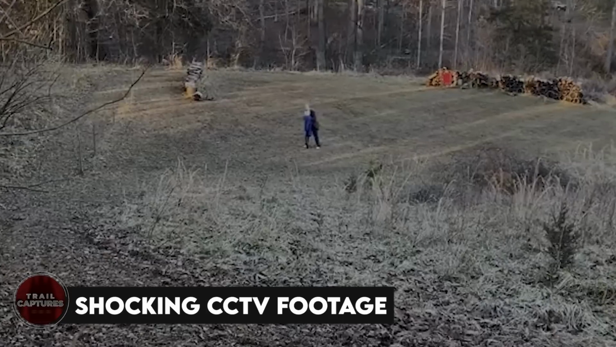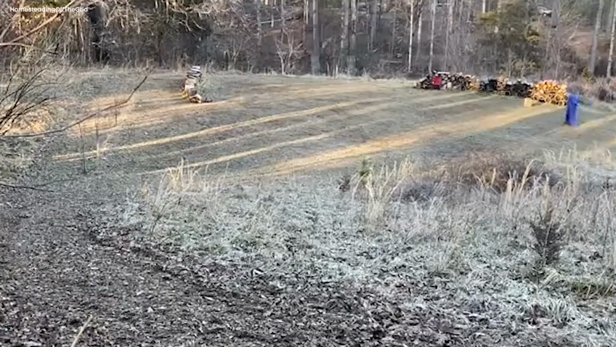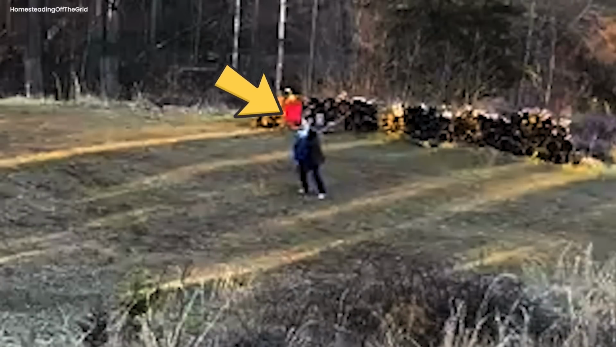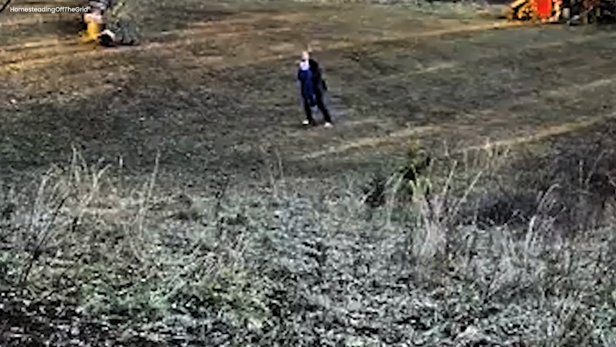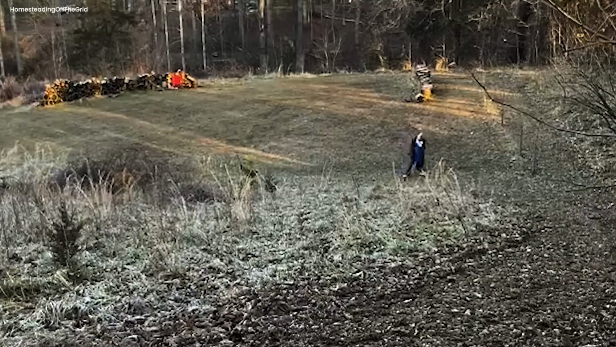Shocking CCTV footage. In a quiet farm, something really strange happens, and it's all caught on camera by CCTV. A man comes out from behind a pile of wood, and there is an axe stuck right on top of his head. It's weird, and he looks like he is in big trouble. He's walking fast, nearly like he is stuck or hurt. And the axe on his head is shaking, which is just odd and kind of scary.